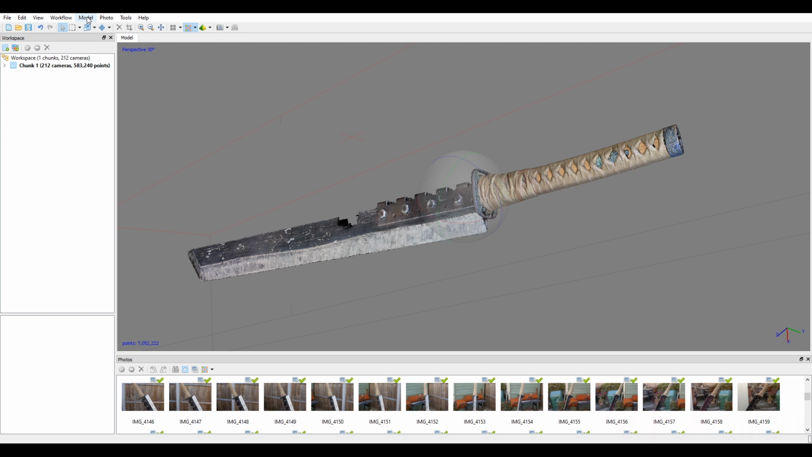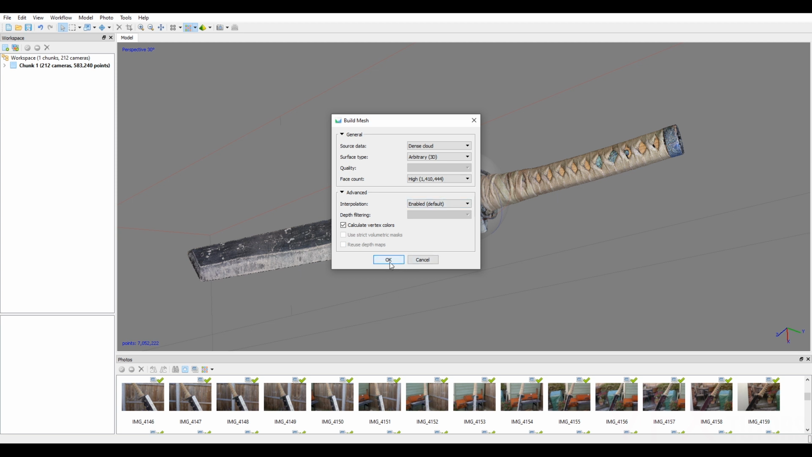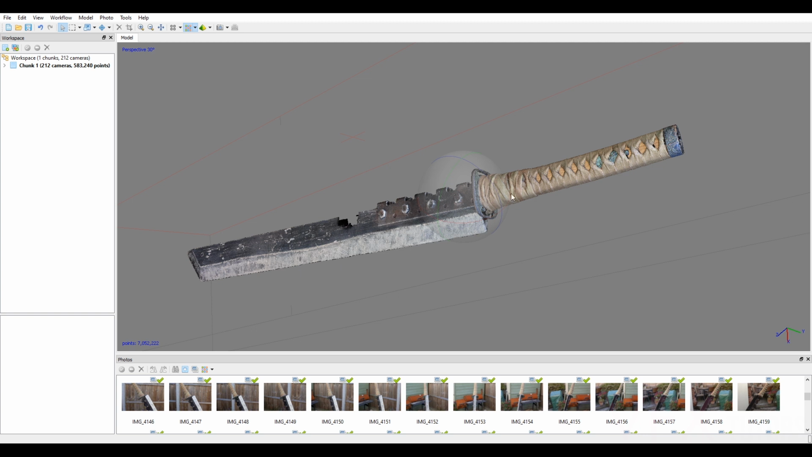So let's go to Workflow, Build Mesh, dense cloud, high, leave all this as standard, click OK. And this will probably take a while, so I'll fast forward through this. Cool, so that's now done.